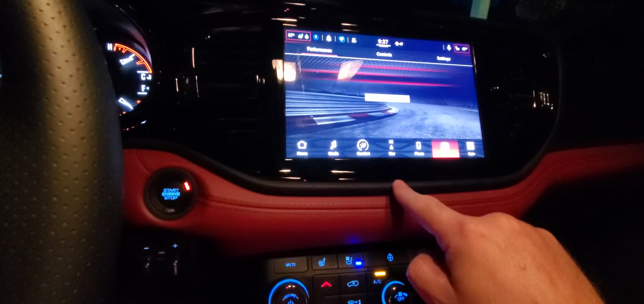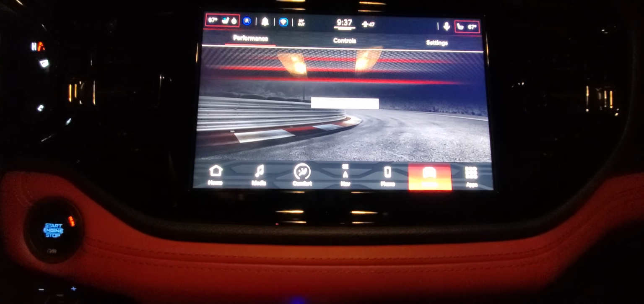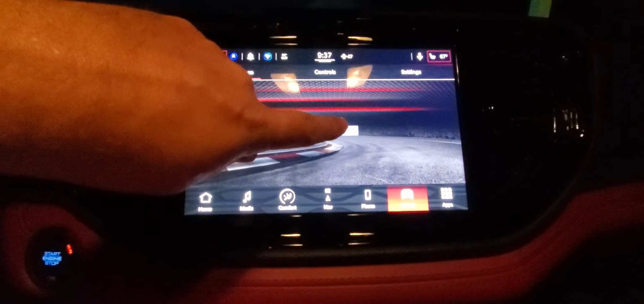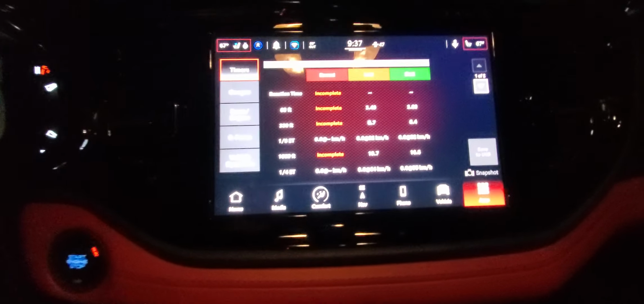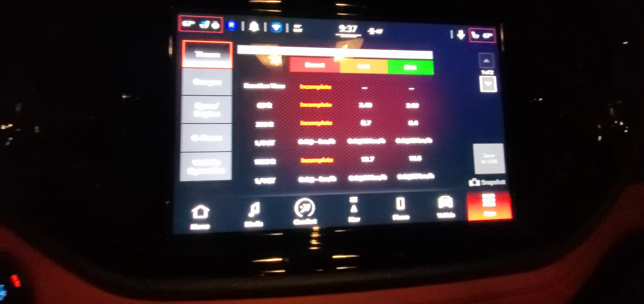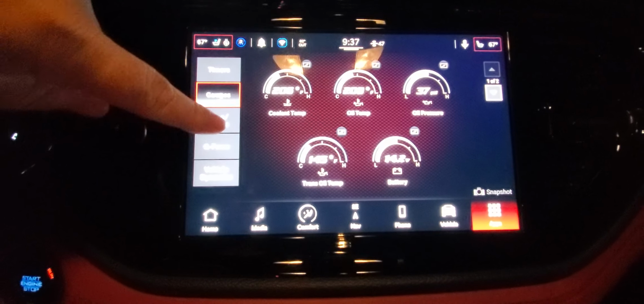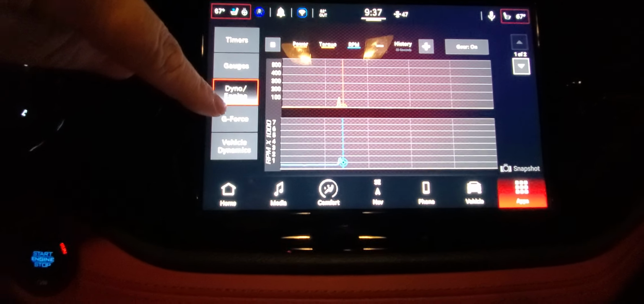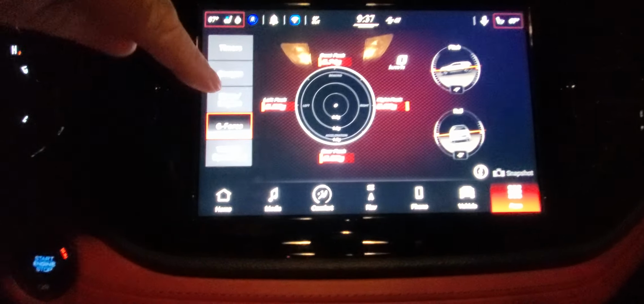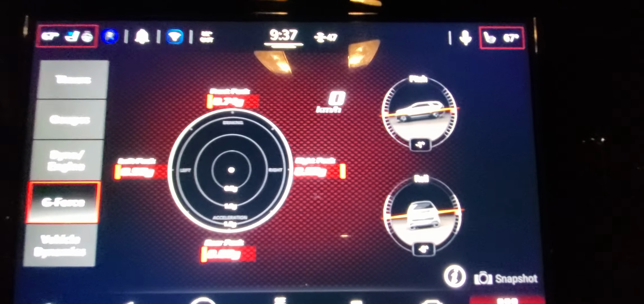Yeah, sorry, there's performance. So it just keeps showing that it's loading, but do I have to hit this too? No. Oh, that might be the problem. So there's the performance pages. You got your gauges. You got your dyno. You got your G-forces. It's kind of cool too. You can see the Durango up there in the corner.